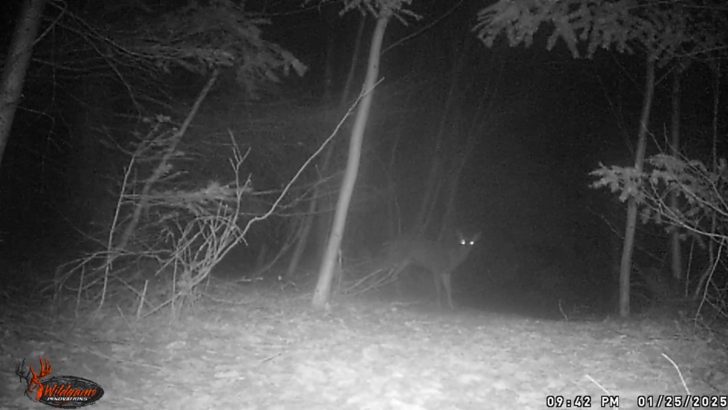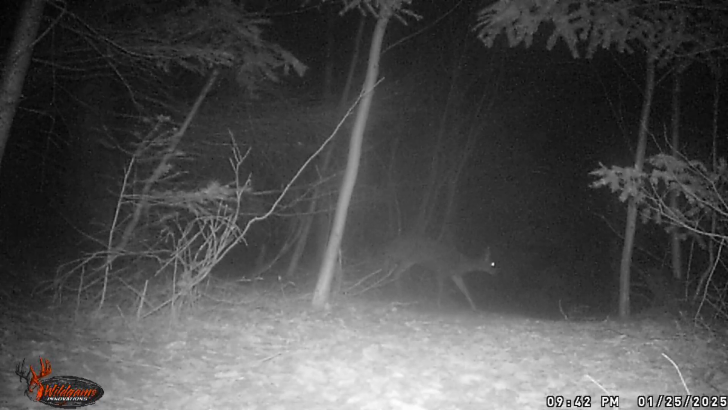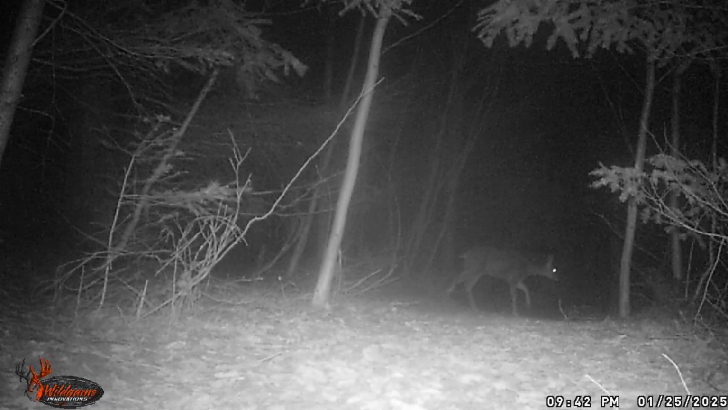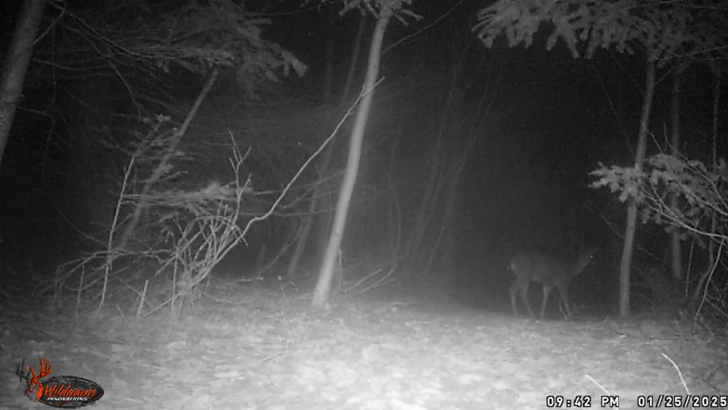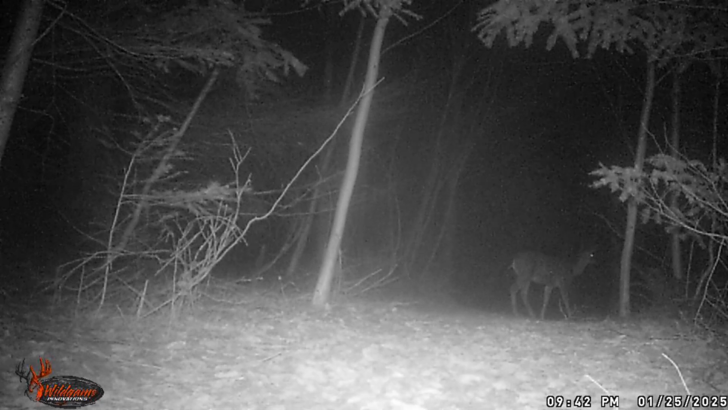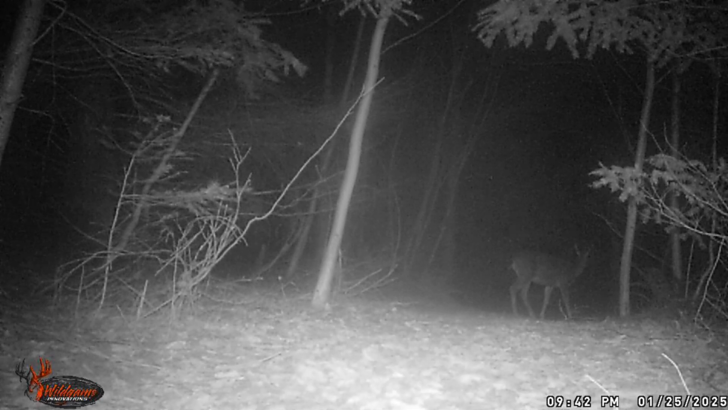So for the next couple of loops, you're going to just see deer over at Forgotten Trail. This is one of their main passages. And yeah, he's just looking for food. It's end of January, the middle of winter. So they're trying to survive, I'm imagining. As we would if we were in their place.